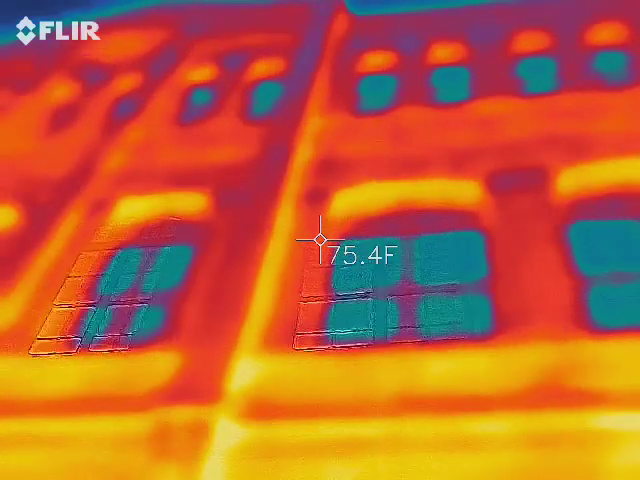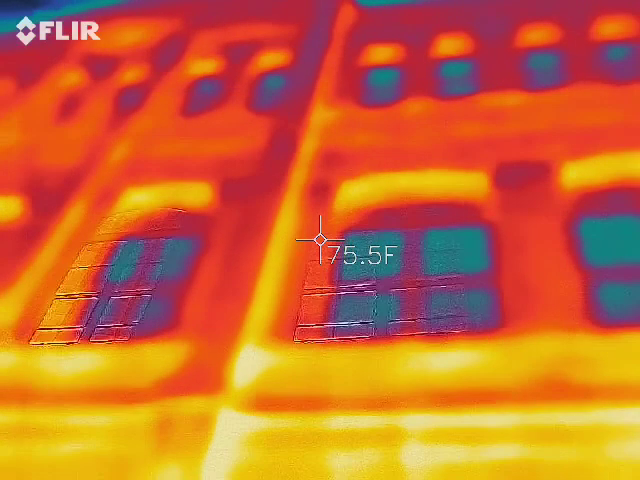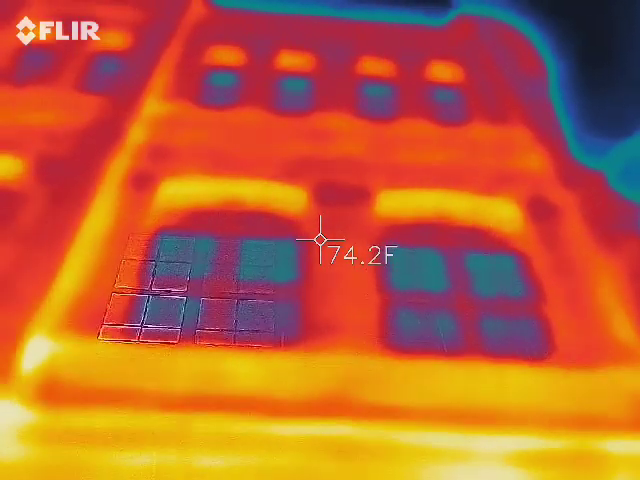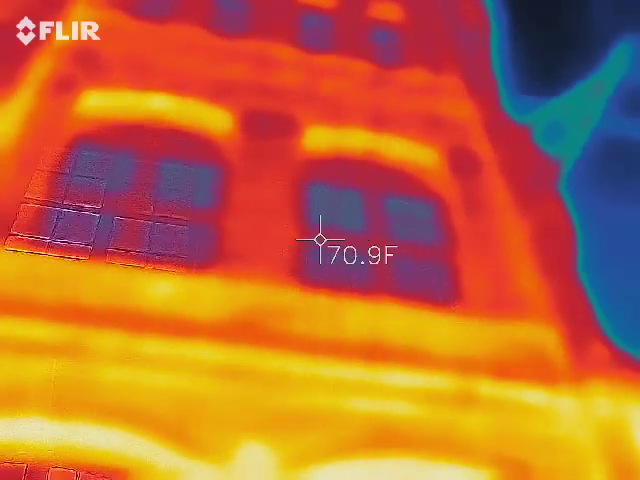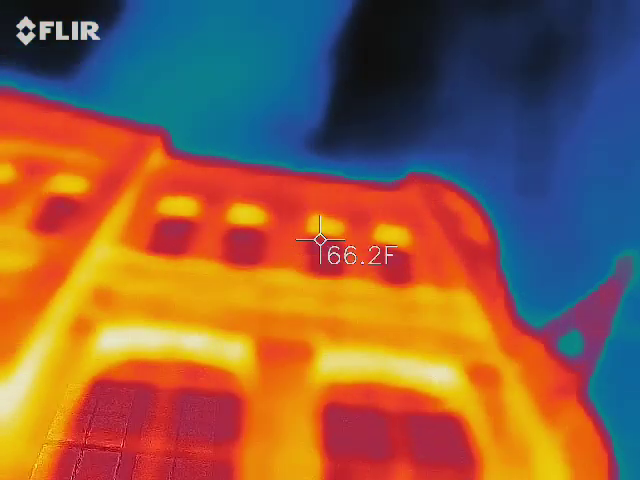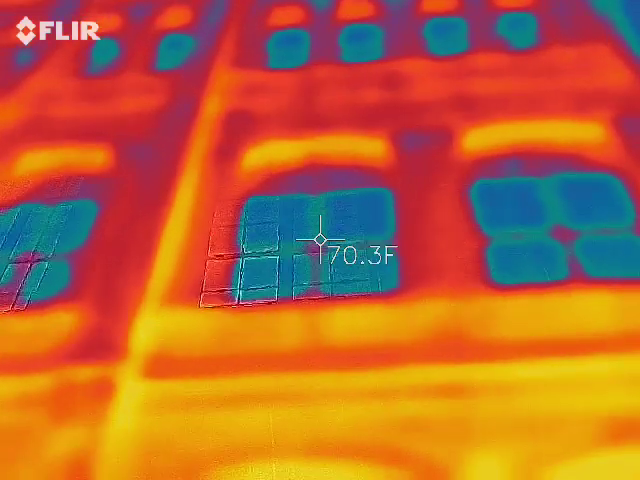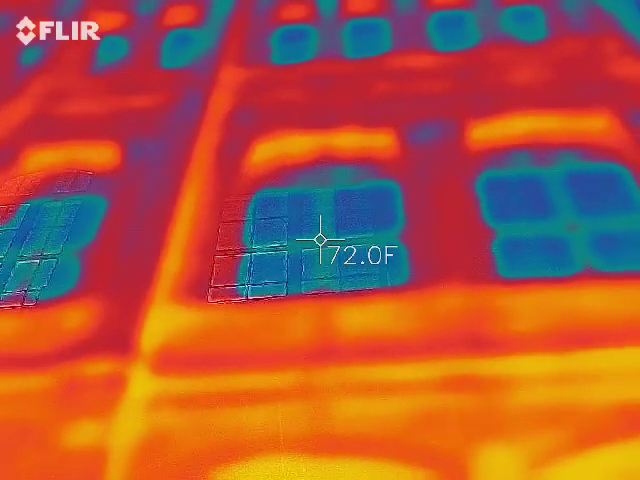At the word ancient. So it gets really cold up at the top. All the way up. How cold? 52. 52? Yeah, and it's 70s all the way up. Something outside. So, I mean, it should be a little colder because the wind's going to be brushing against the top of the buildings, but not 20 degrees. That's pretty crazy. 25 degrees. That's pretty crazy.